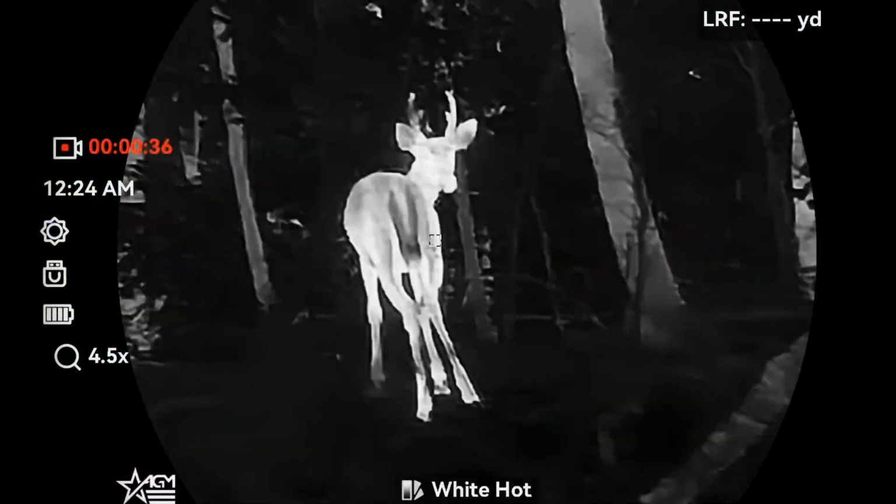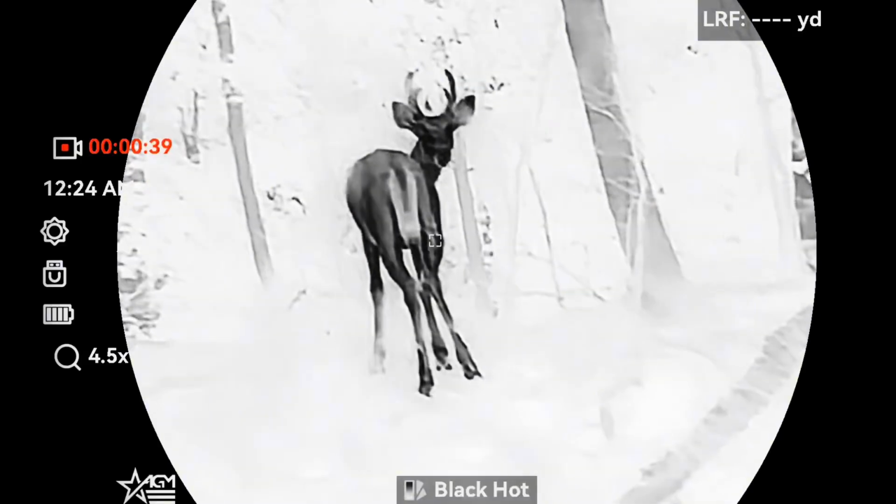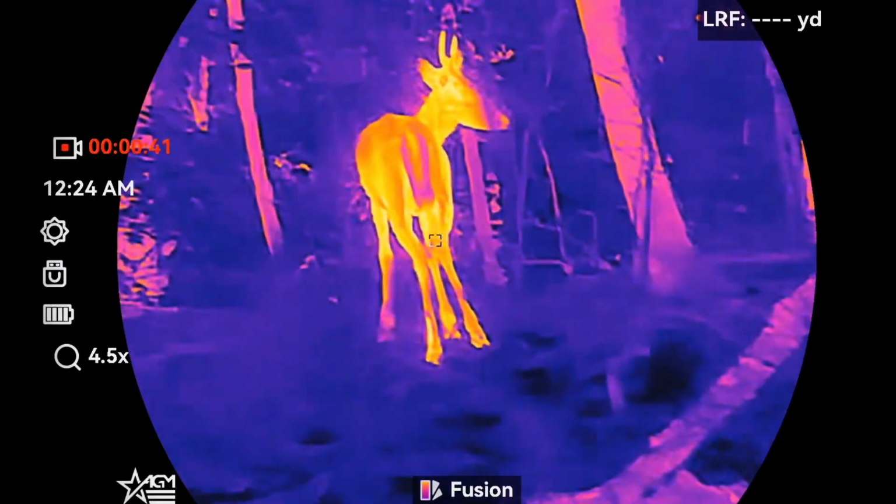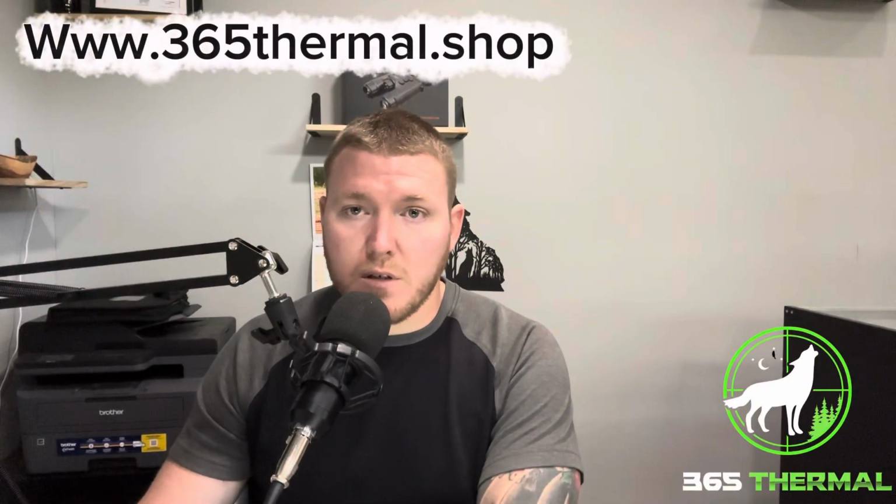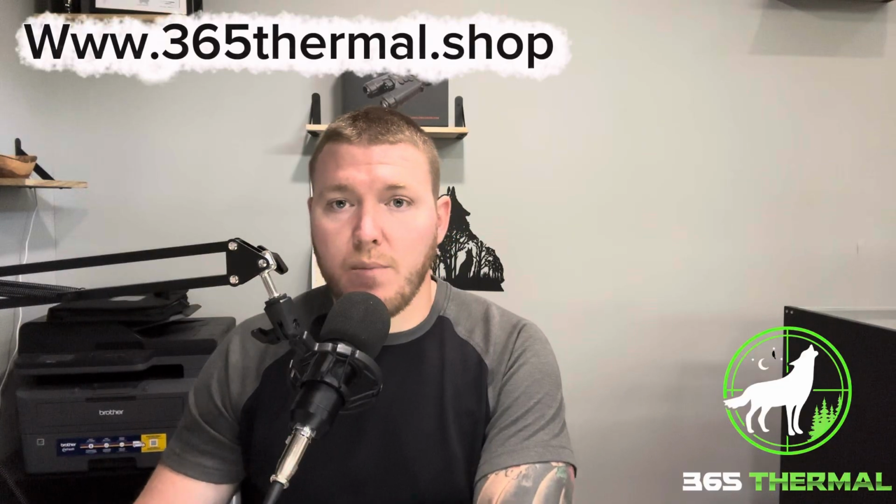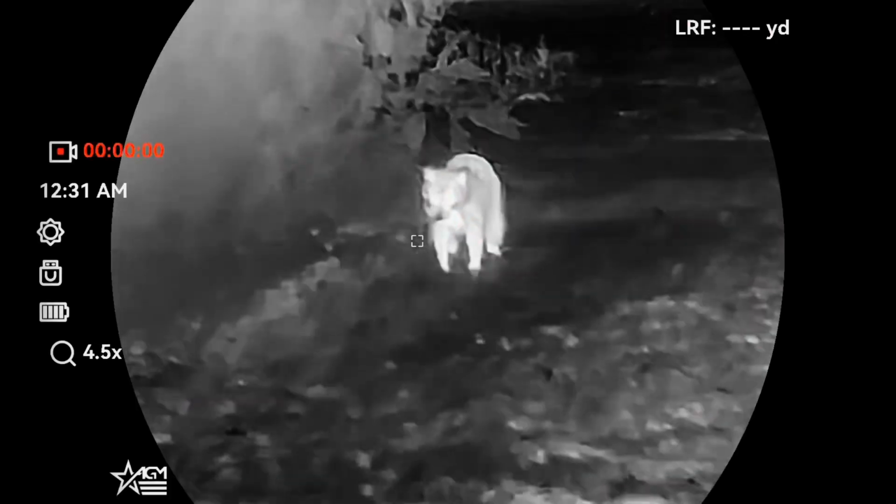Battery life, the continuous run time at 25 degrees Celsius with the Wi-Fi, IR, and LRF off is 8 hours continuous. So again, the more you're using those features, the more it's going to run your battery down, whether that be your Wi-Fi, your IR, or your laser rangefinder. And unless you're taking videos off of your optic or using it for a screen for somebody else to look at the time that you're using them, I would suggest always having your Wi-Fi off.